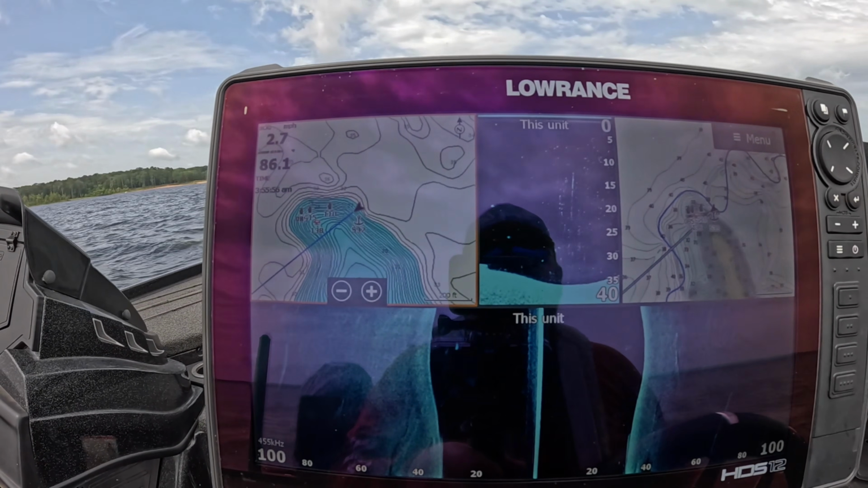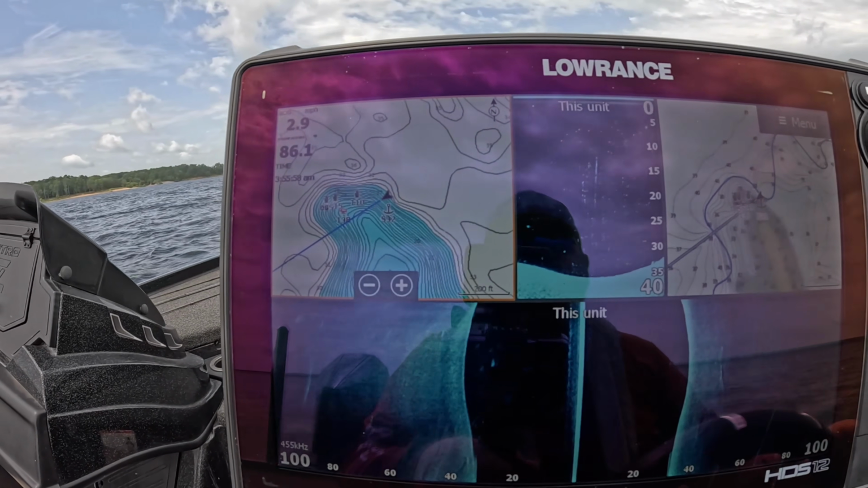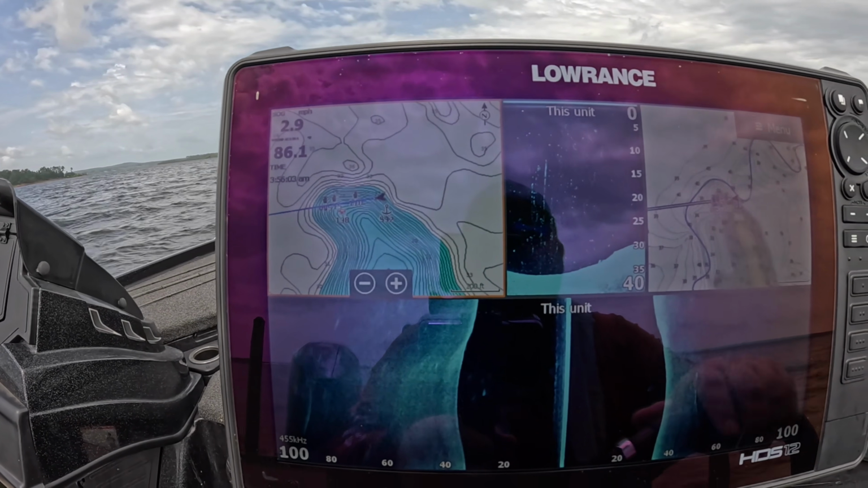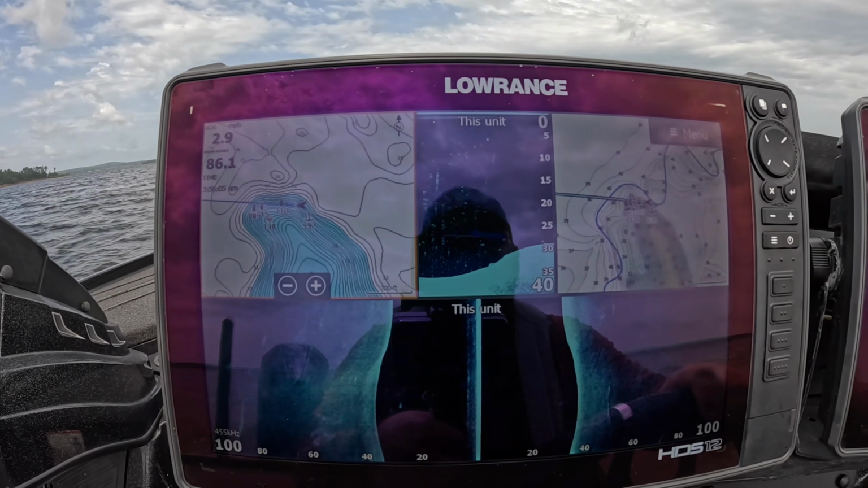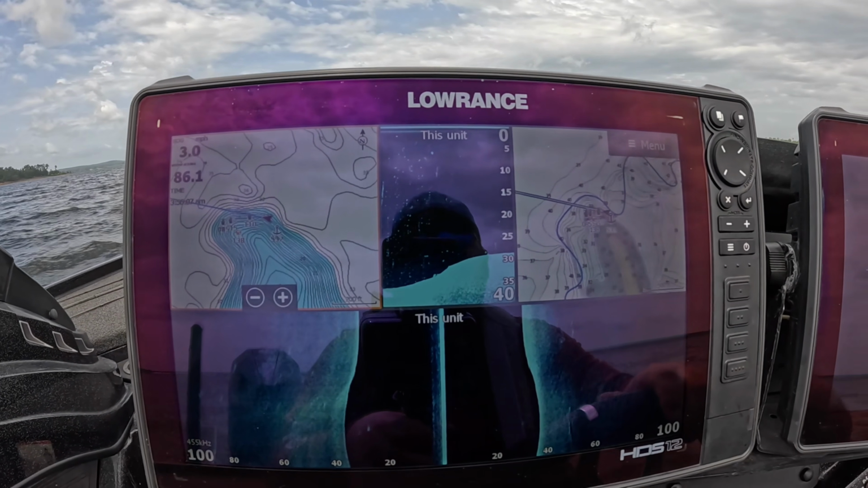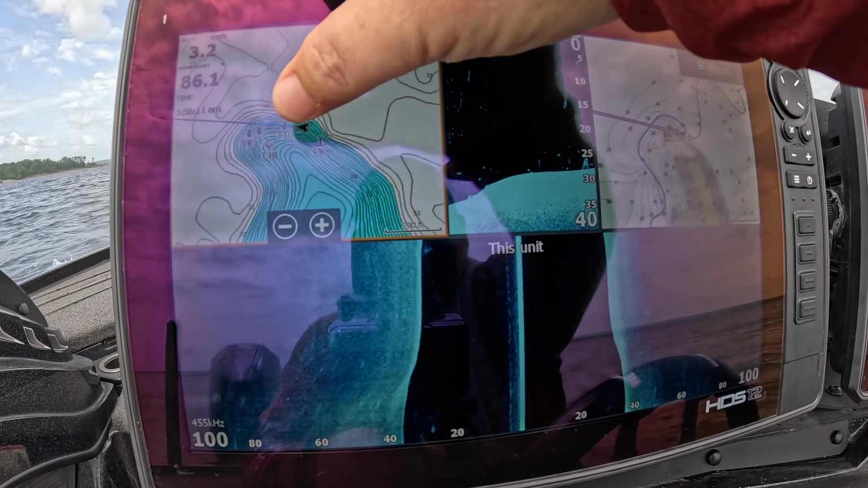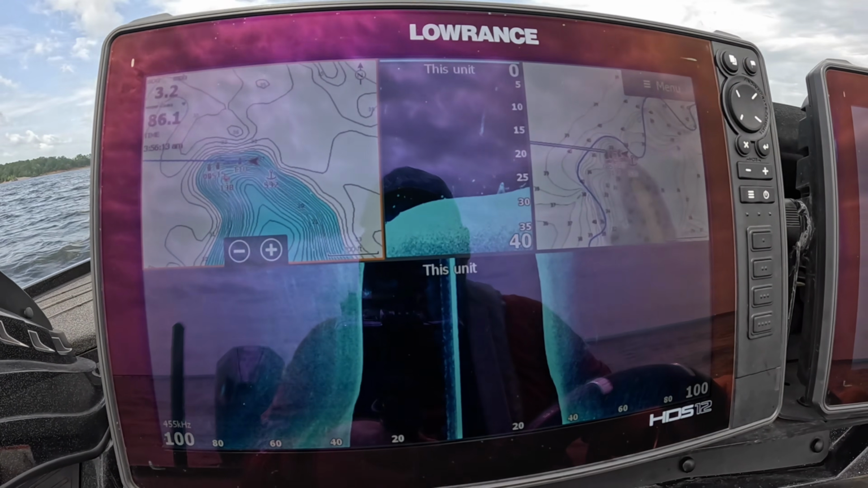Alright, I got the map pulled up right here with a point. I know there's brush piles on it because I scanned them earlier for this video to show y'all. So let's go ahead and look at the map and the electronics and show y'all what it looks like. Alright, we're gonna go over the tip of this point and find that brush pile. I like to put the arrow on so I know exactly where my boat's gonna go.